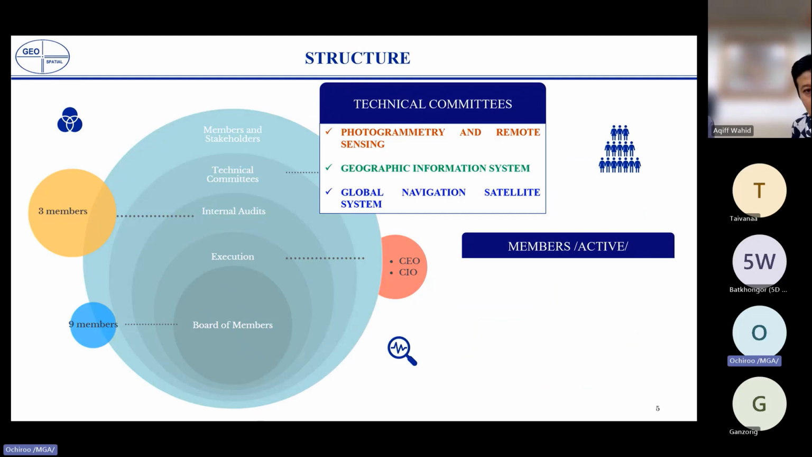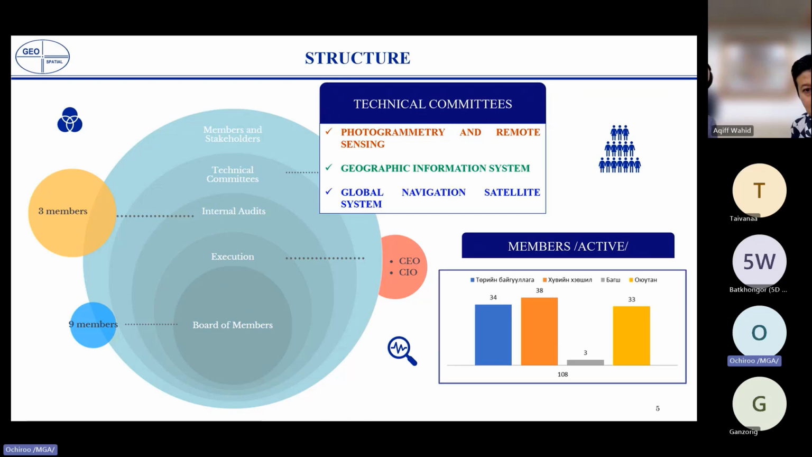Our association is divided into three main technical committees: photogrammetry and remote sensing, GIS, and GNSS. We have over 100 active members and more than 2,000 Mongolian geospatial community supporters who actively follow our website and social media.